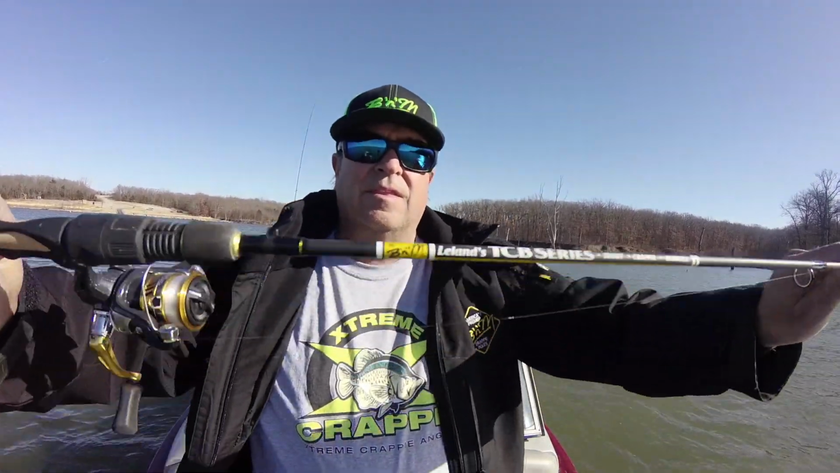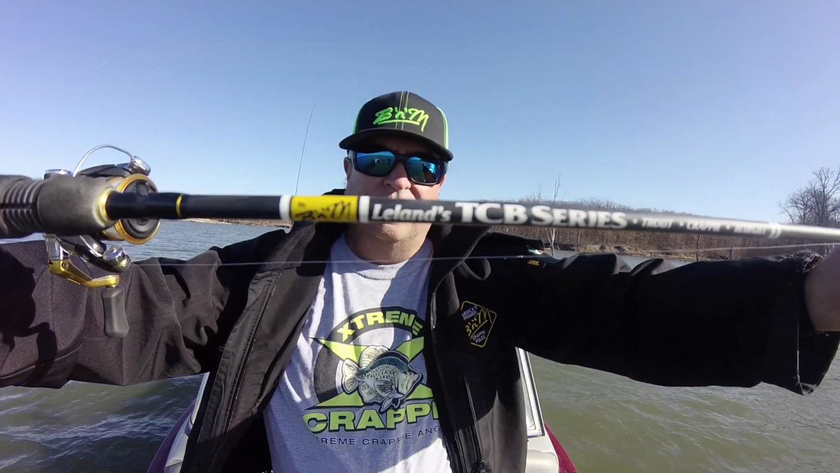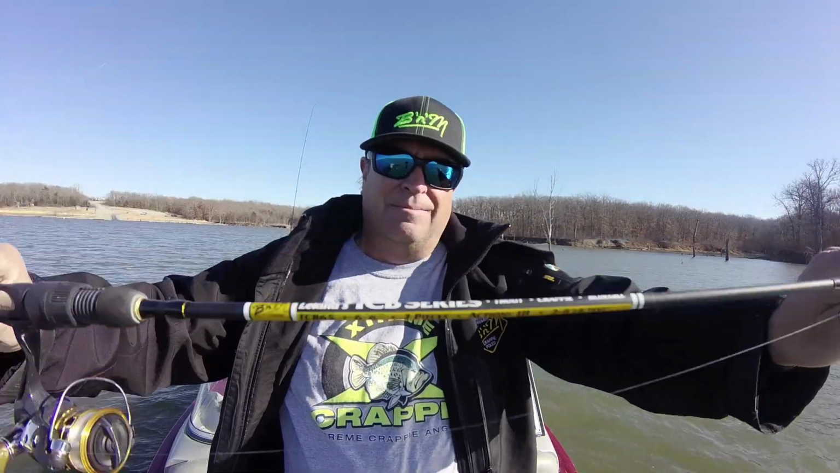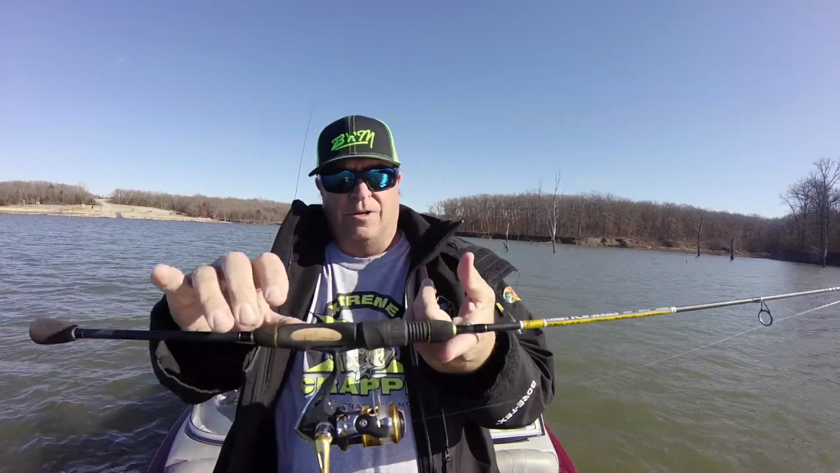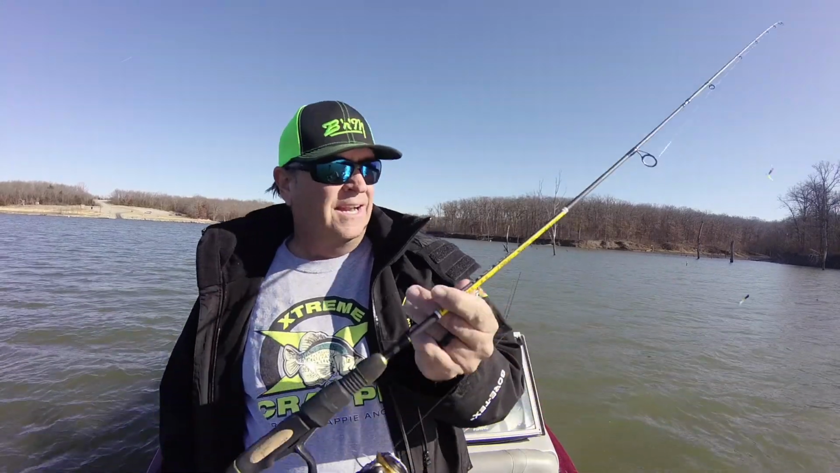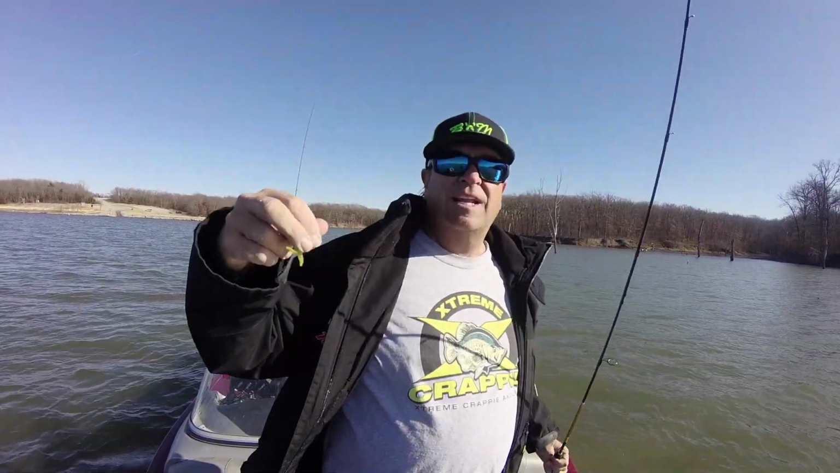Here we go. Okay everybody, we're all set up. This is the rod I was telling you about, the BnM TCB, trout, crappie, and bluegill. An extremely well balanced rod. I've got it matched with the Bass Pro Shops Pro Series reel on there, and it's just super light, a 7-foot, 2-piece, and we're set up.